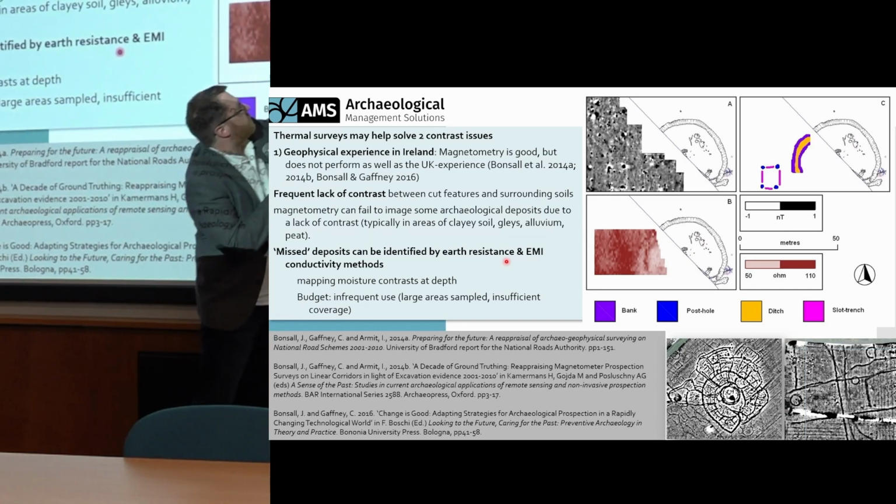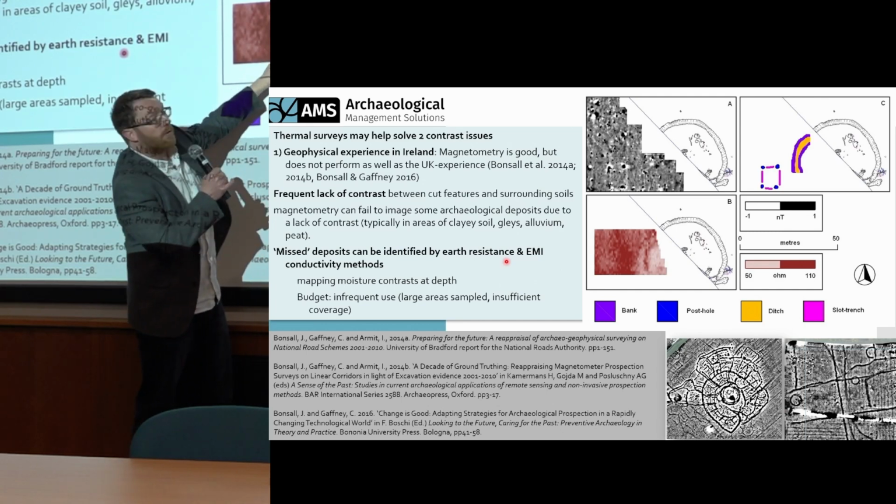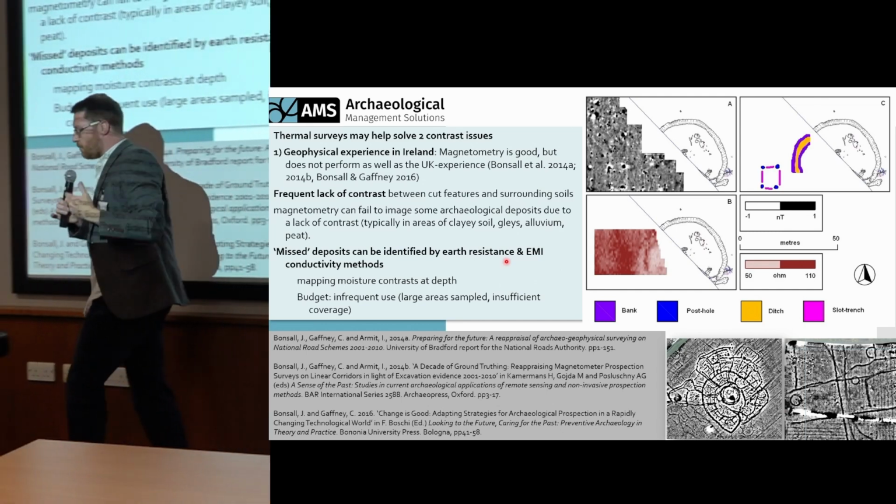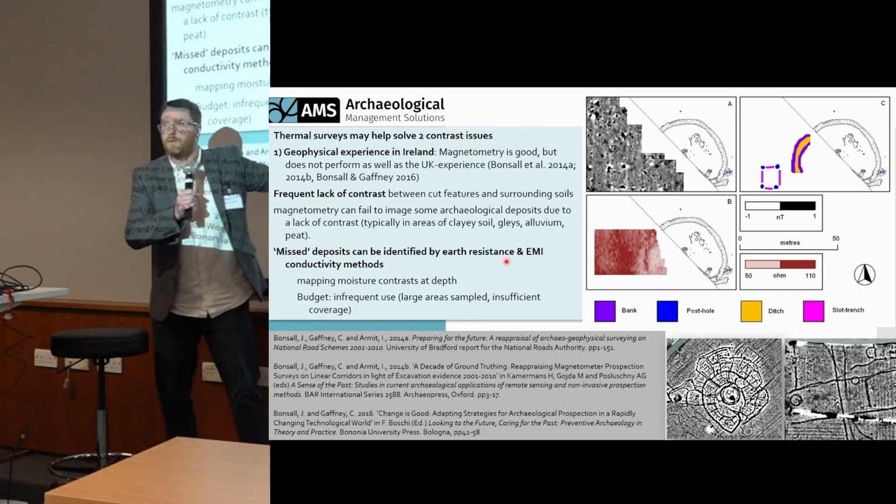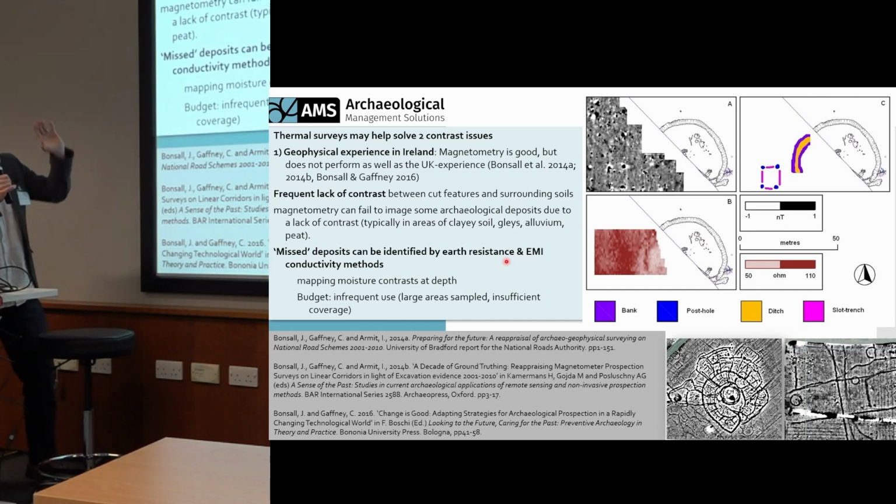This is a ring fort, a circular enclosure ditch. It shows up really well over here in the resistance data. Magnetometry, not so much coming through. And this is a problem we often encounter. Where magnetometry works well, it's lovely, we all love it, we don't need to look at pretty pictures of when it works. It's when it doesn't work that we have these challenges.